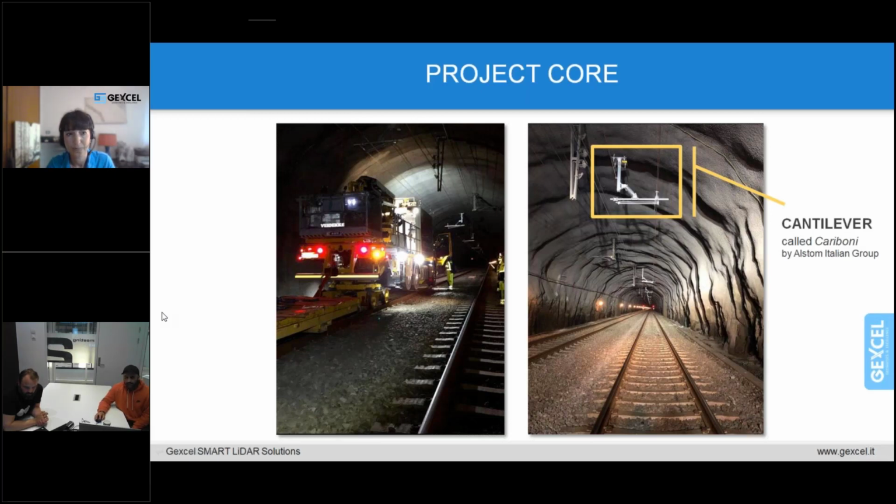Yes, inside the tunnels, the masts hang from the ceiling, and from this mast you have, on the picture on the right, you can see the mast hanging from the ceiling and the cantilever. And at the end of this cantilever, you have the power line that gives the train electricity.